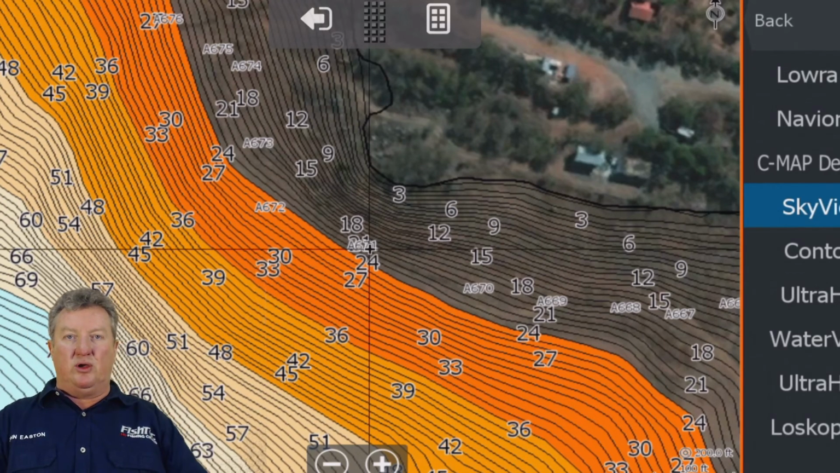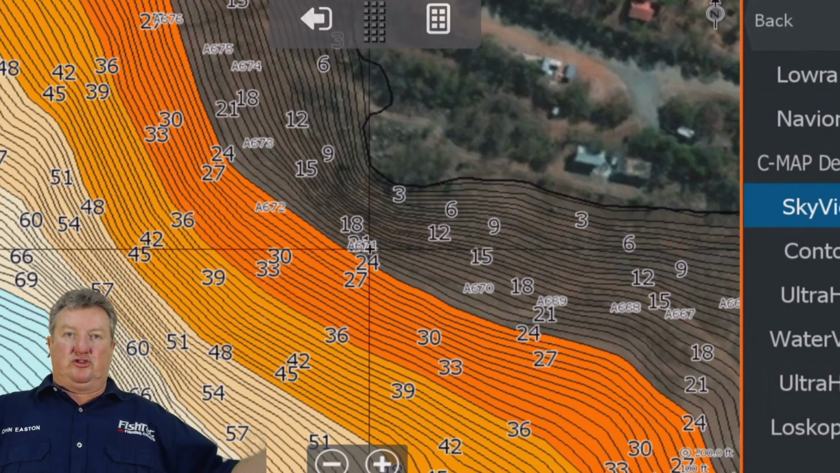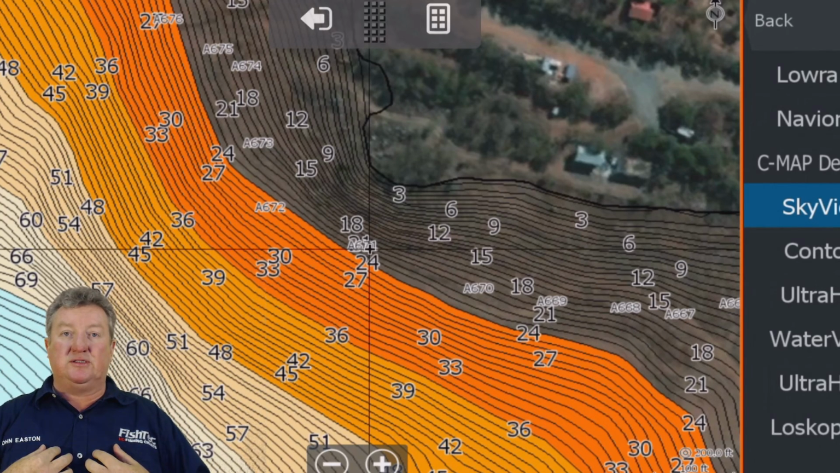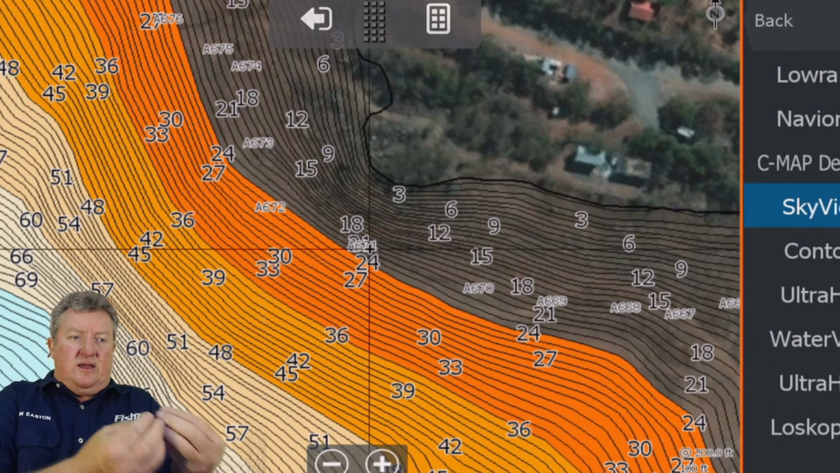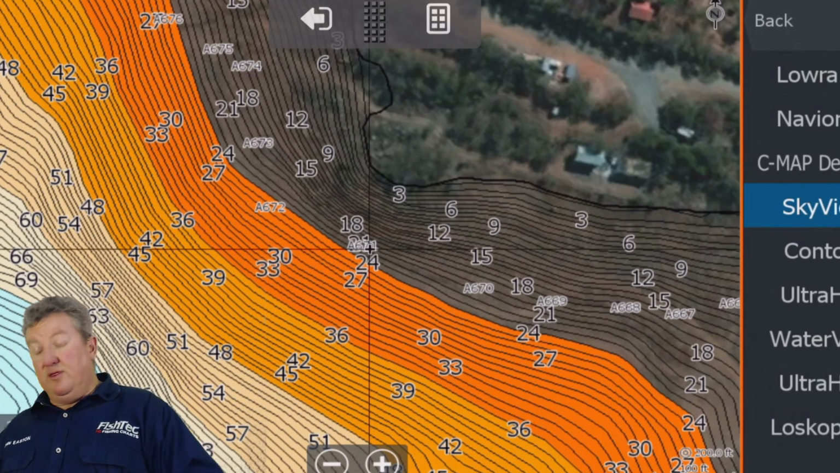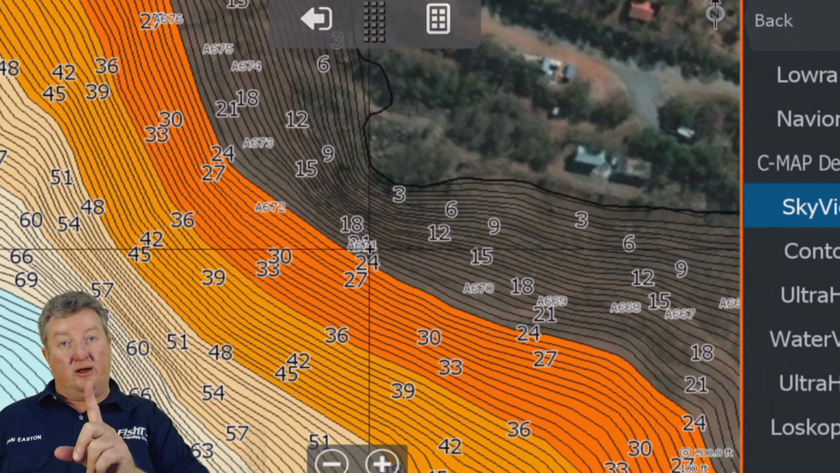Yes, the Humminbird has also got the Solix 15, the nice big 15-inch screen. But guess what? It hasn't got the resolution. They've taken the resolution of the little Solix 10 and they've stretched it out and made it a 15-inch unit. That's no good for us. You're taking the same image and just blurring it. That doesn't make sense. The HDS Live 16, that is the unit I'm endorsing for 2019, and that's the unit I'm going to push very hard for.